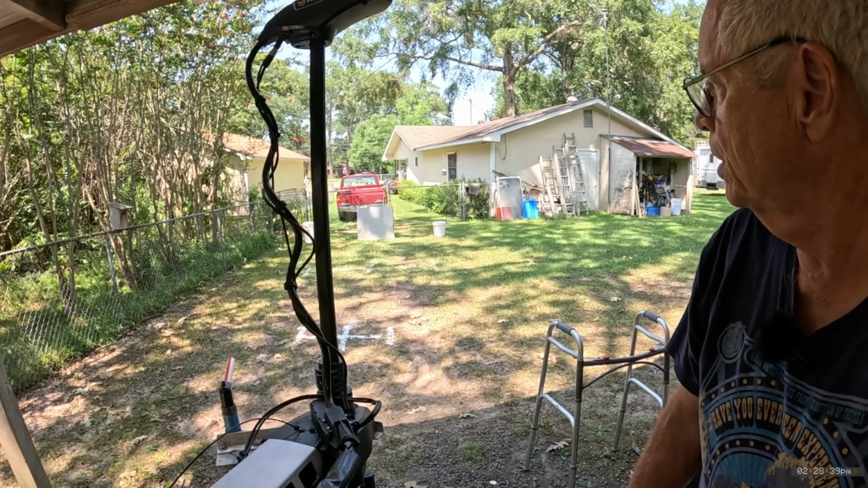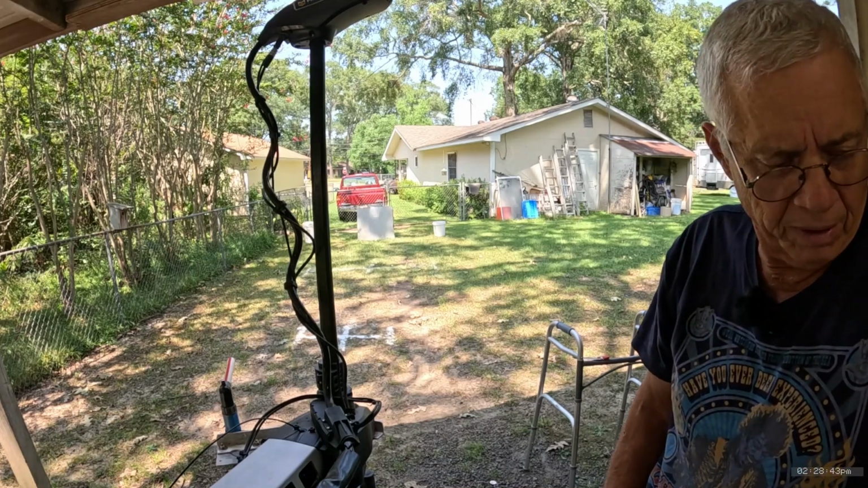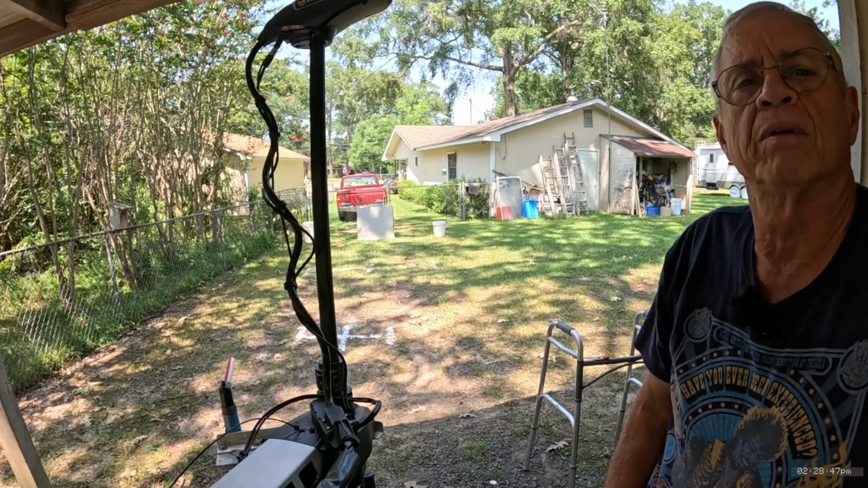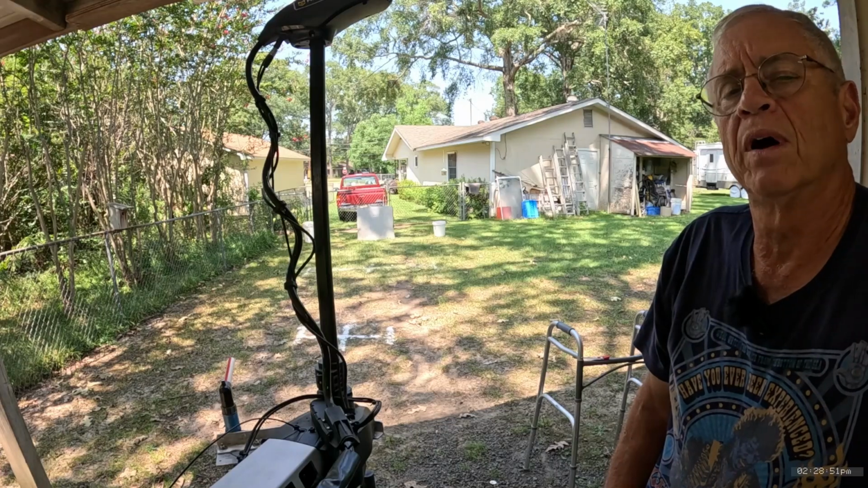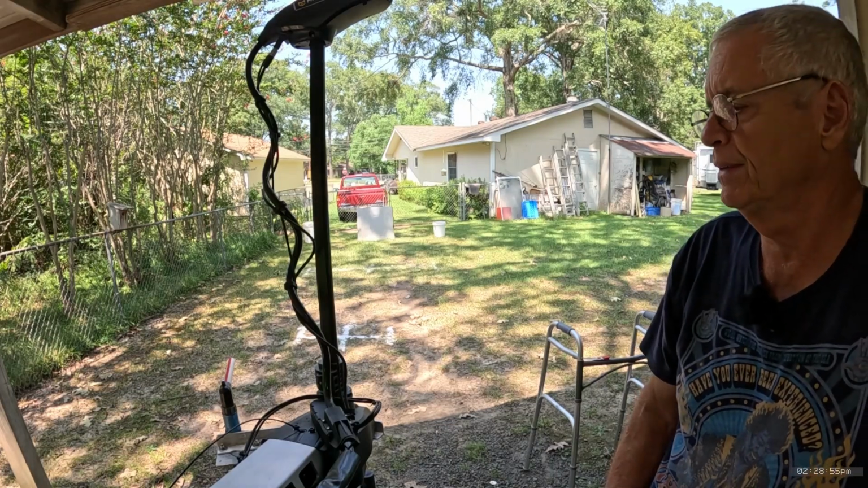Well, guys, I hope that little demonstration there helped you understand a little bit better about the Livescope beam and how it works and all, and why you can't see your jig, and why it fades in and out of your picture.